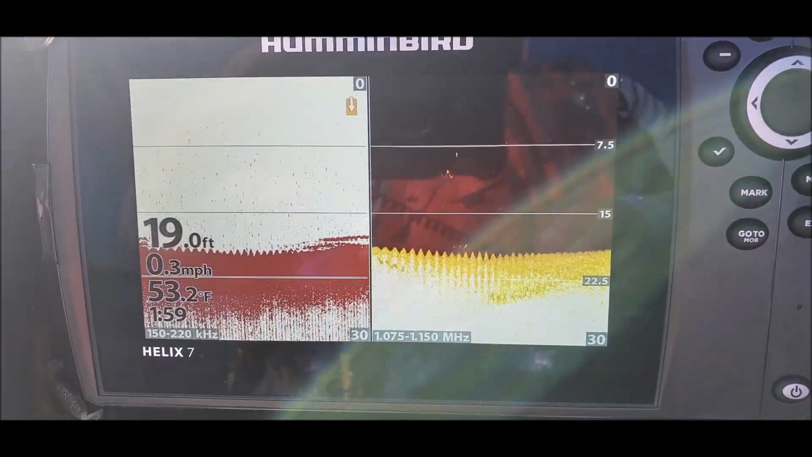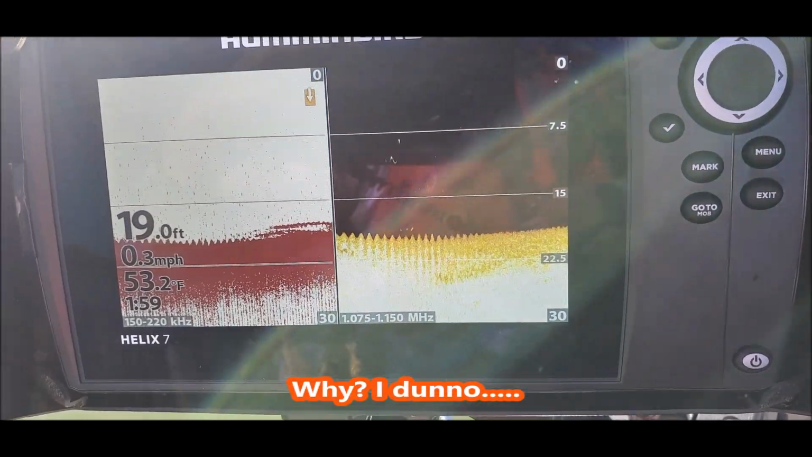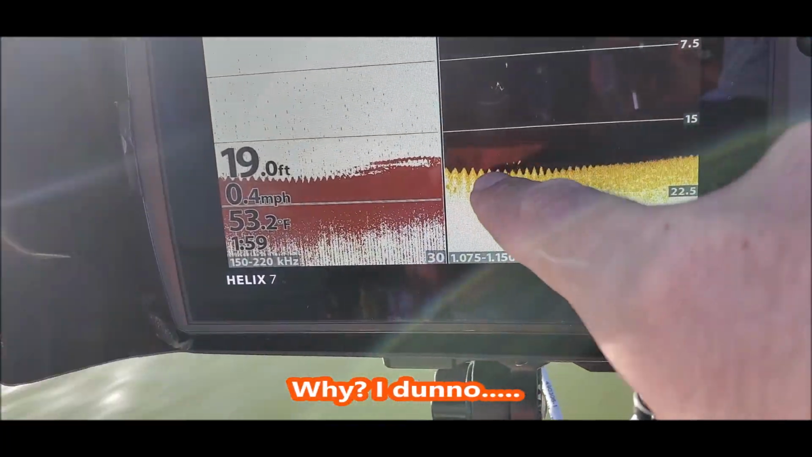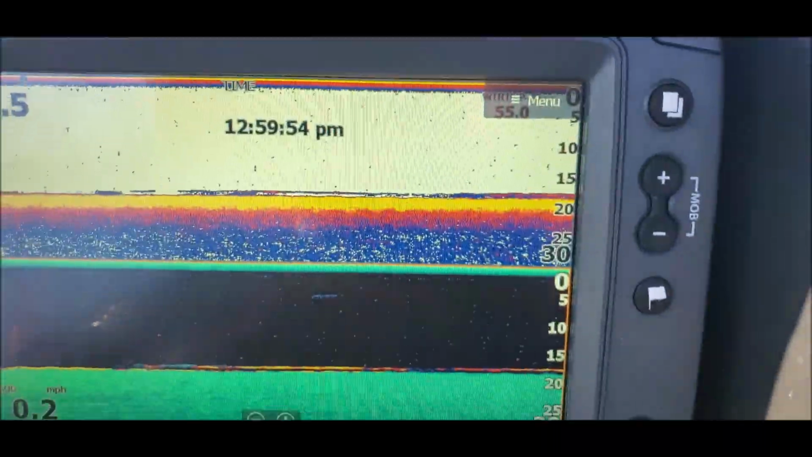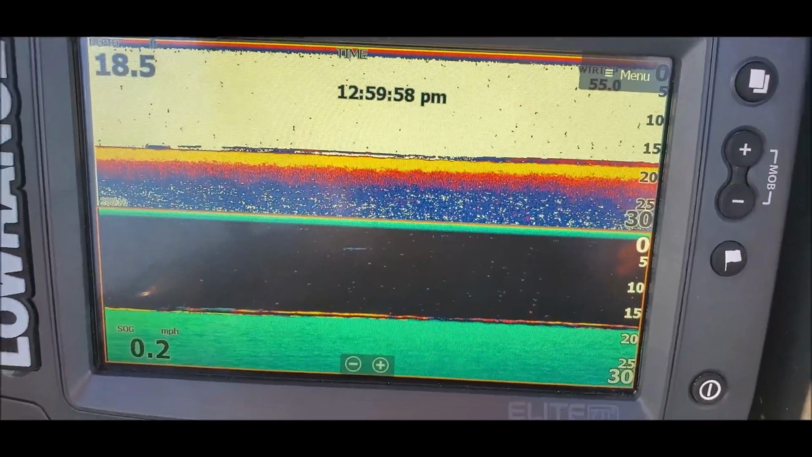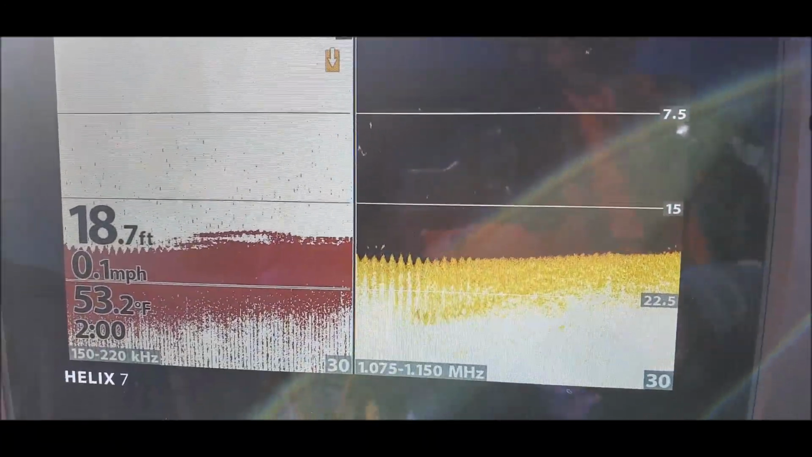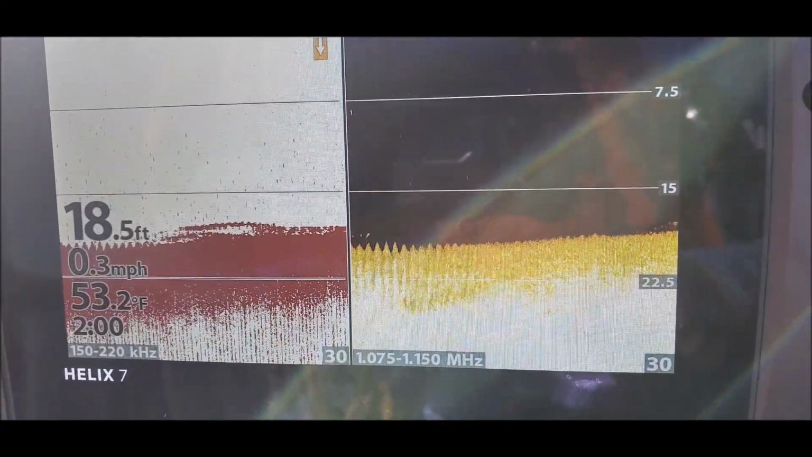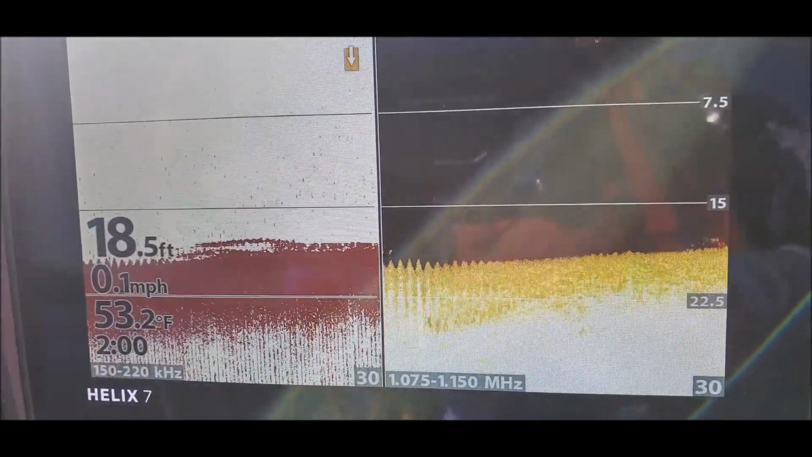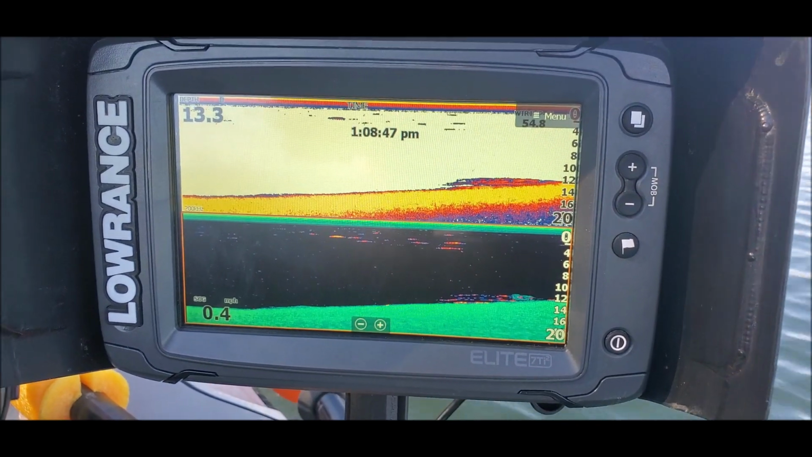So here's another comparison. 19 foot of water. See how the little spikes in the Helix, and then you look over here and it's different, right? So here's another area.